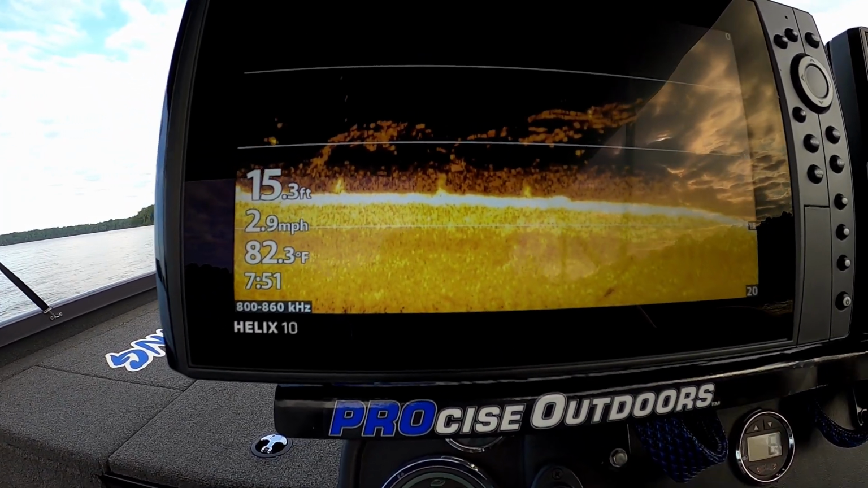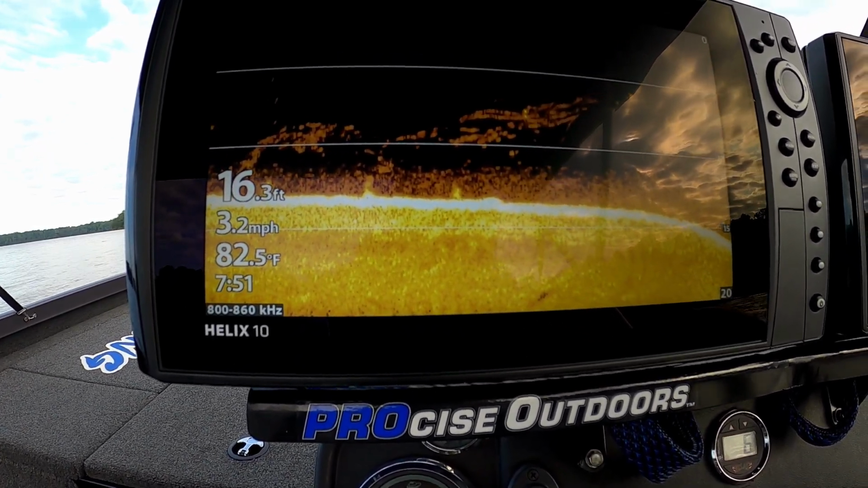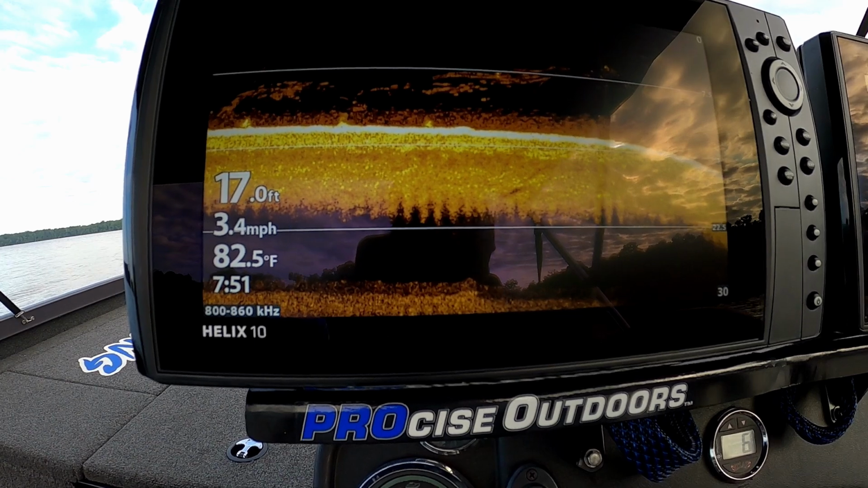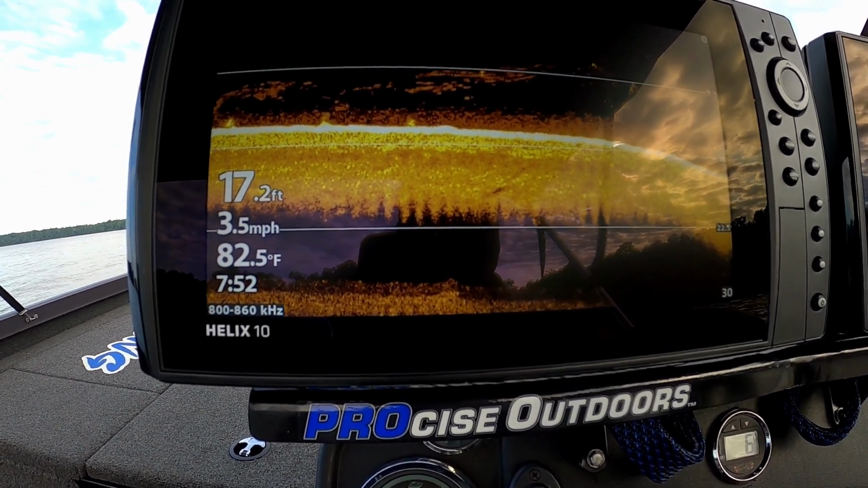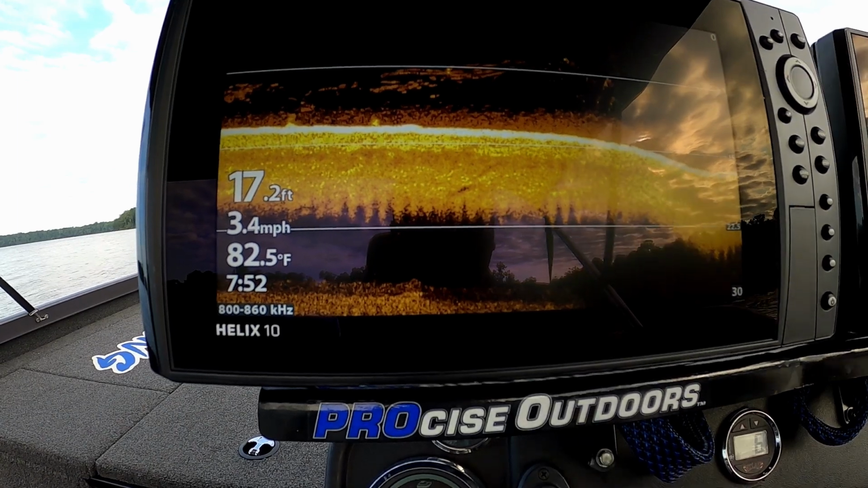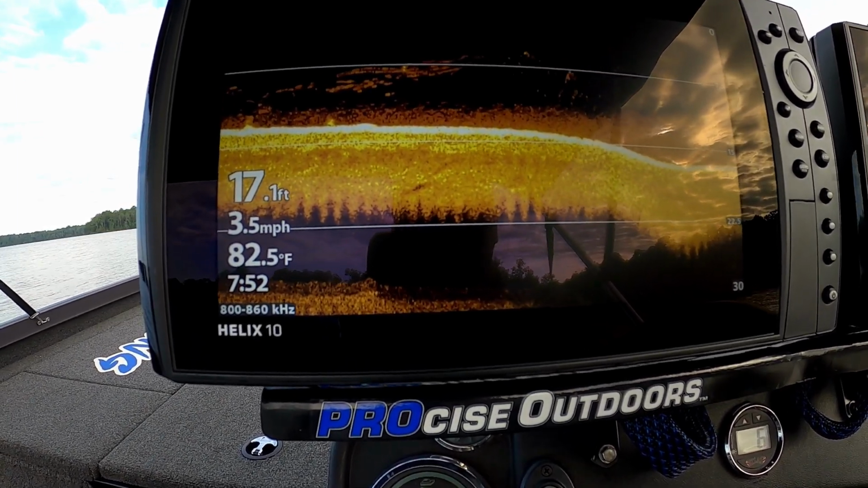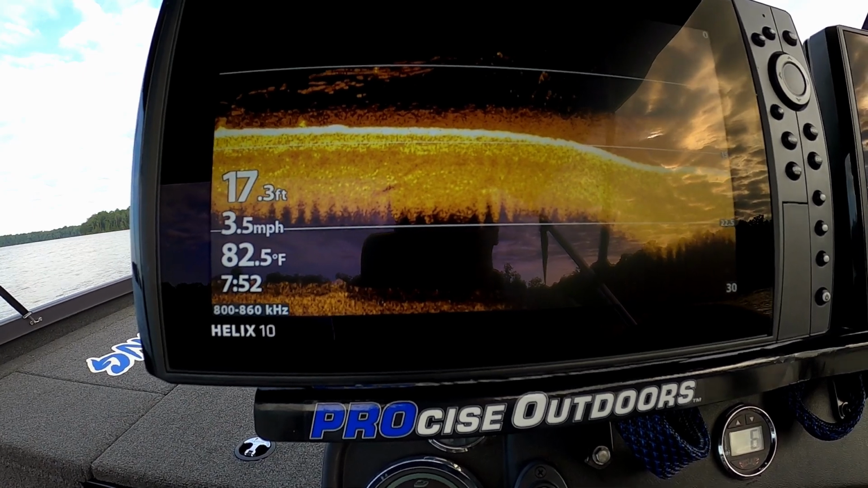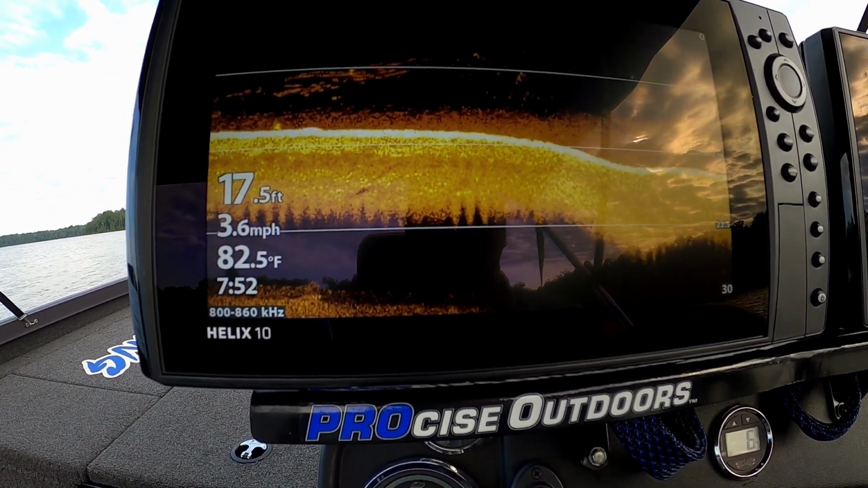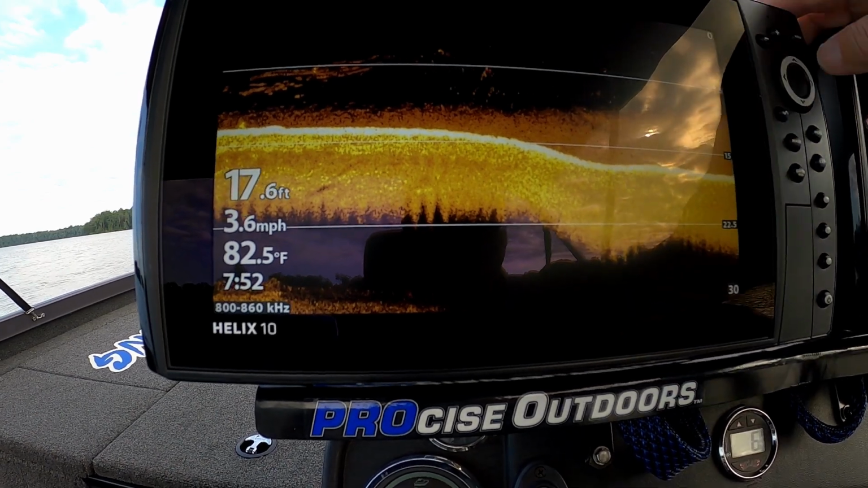Alright guys, let's try this again. First thing I did was I turned off my transducer on my Gen 3. I turned everything off. Oh, look at the silt line right there. So that I wouldn't get interference from my other Humminbird on my dash, since I got two different transducers down there. So I turned everything off to start with, so that I wouldn't be getting any interference.